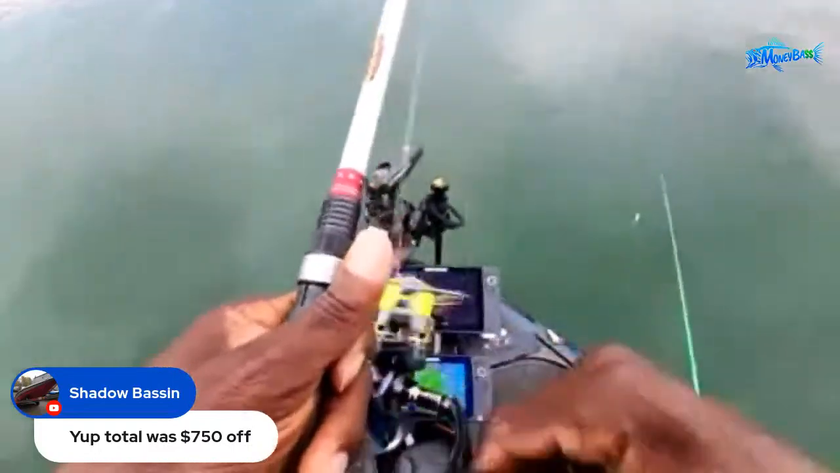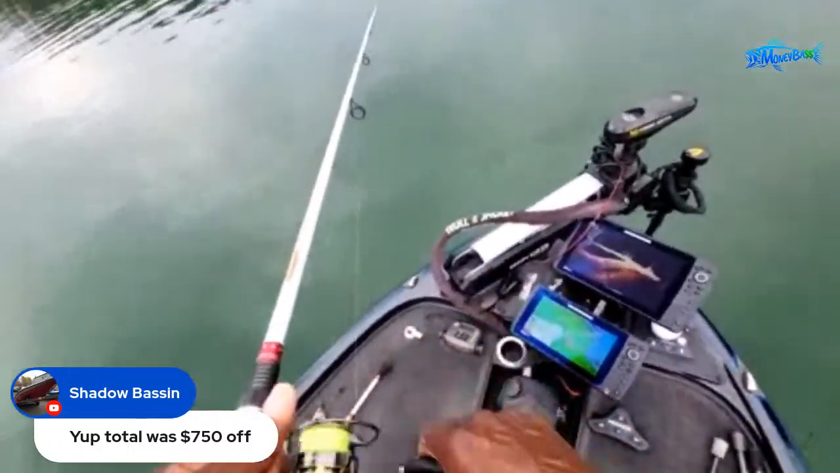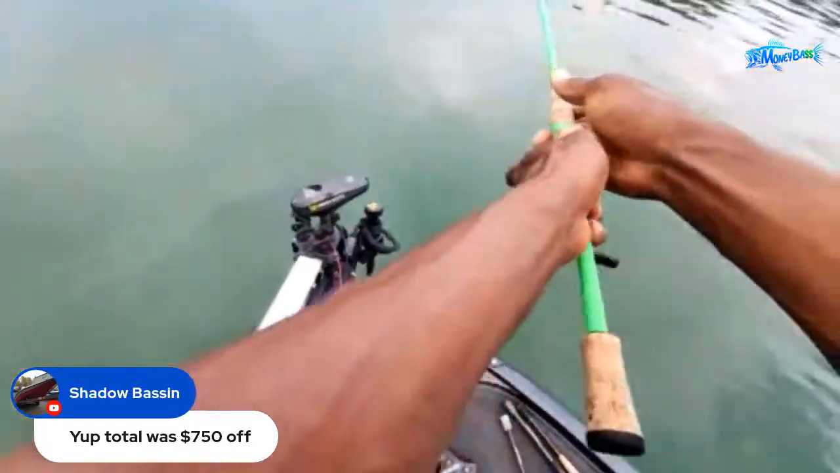All right, so those fish are out there suspended at about 70, 80 feet. And they're suspended about 10 feet off the bottom. They might be high enough in the water column for me to actually get them to come up and hit on top. So let's try it out and see what happens.